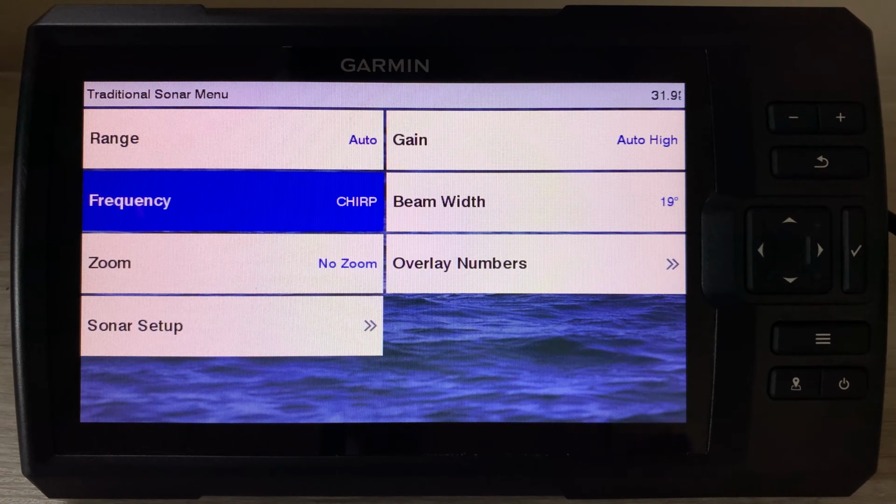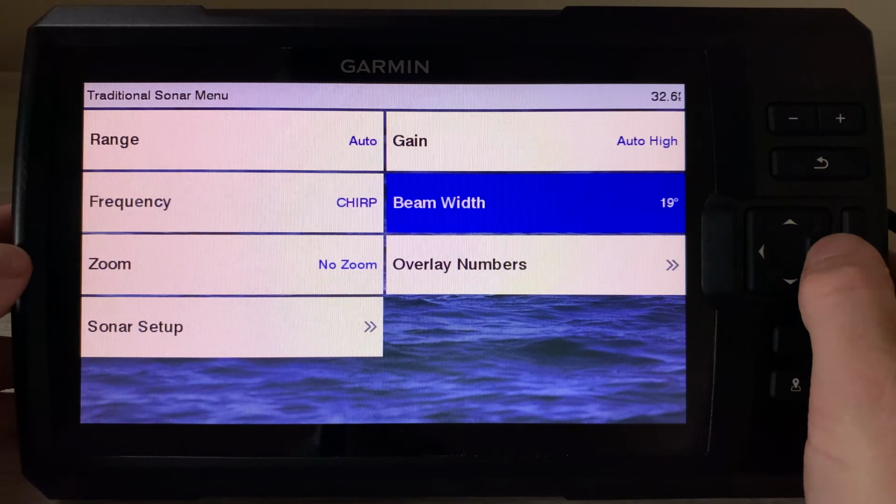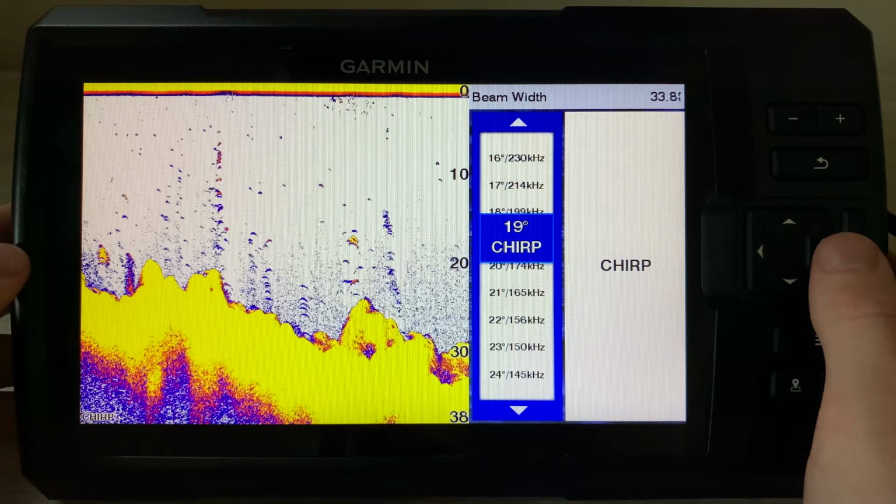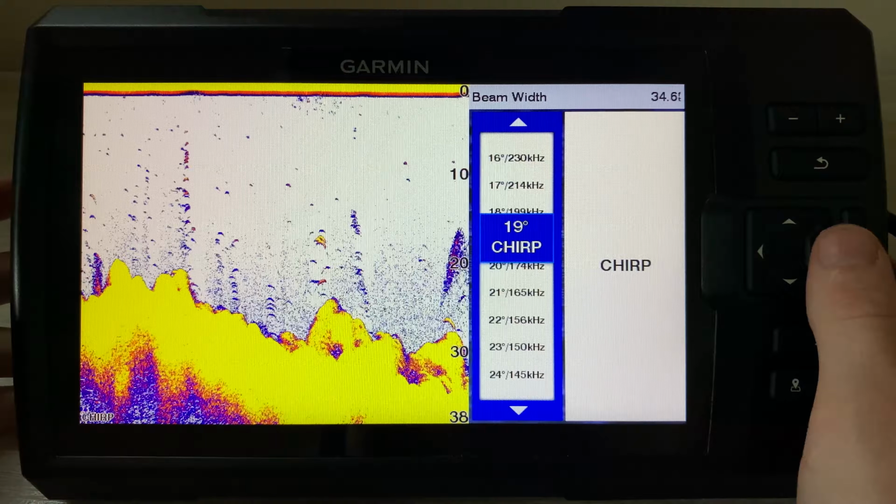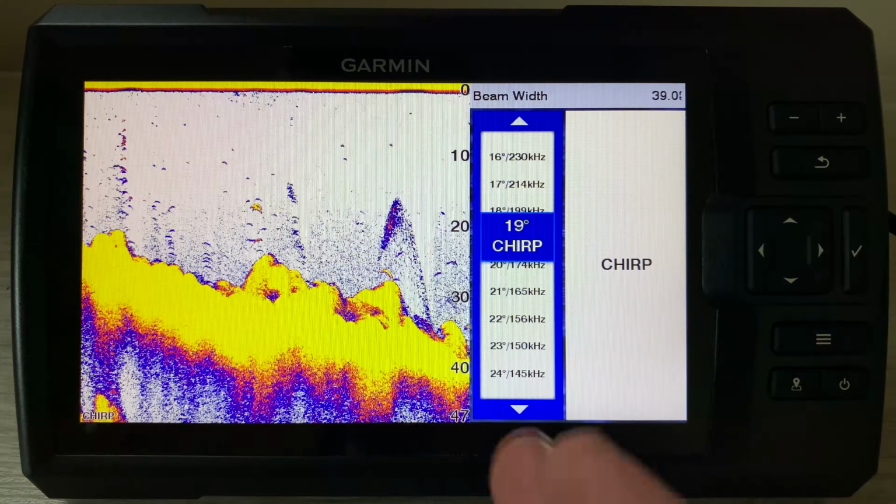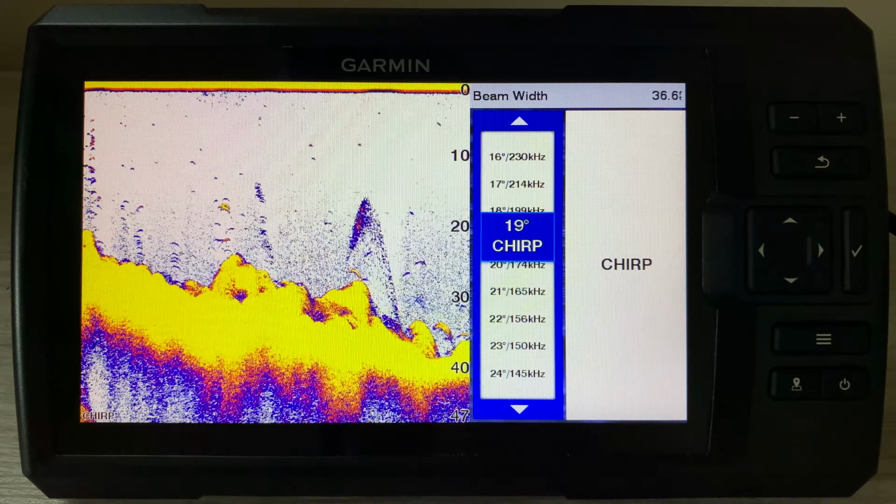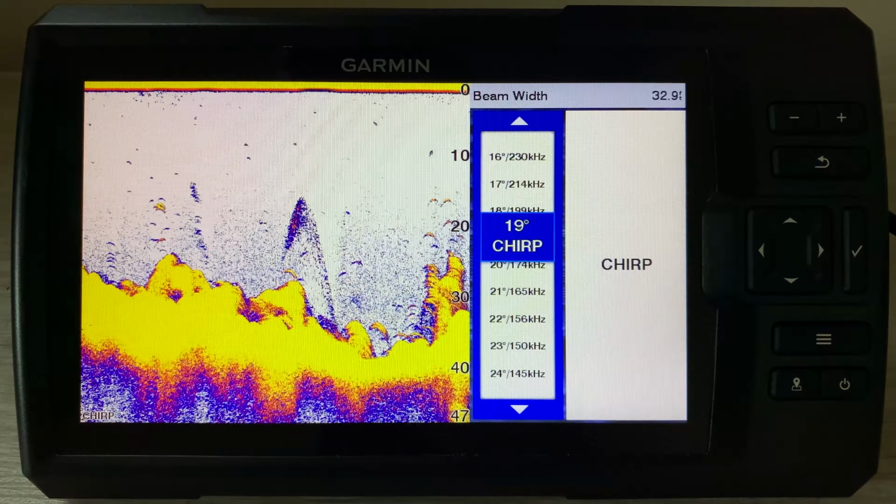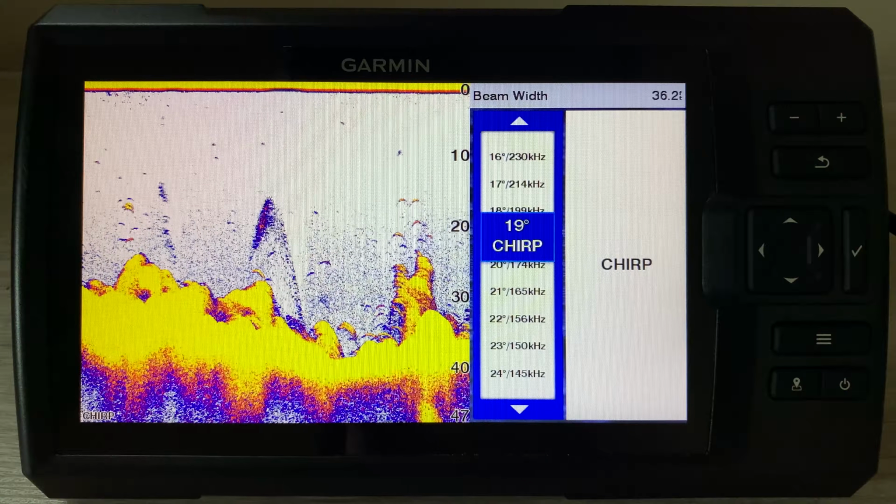The next thing that you can change, which actually can change quite a bit, is your beam width. This will also change the frequencies. In this case, we get our 19-degree cone that comes straight down from the boat. So we're getting 19 degrees under the boat. If you understand how sonar works, that'll kind of make sense to you.